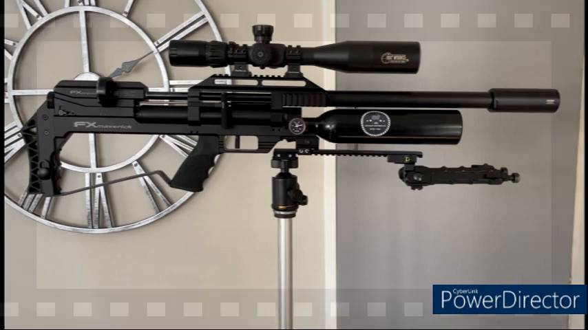So let's get straight into the action and begin with a little bit of ratting. This was quite close quarters in a barn, and as you can see, the FX is performing fantastically.